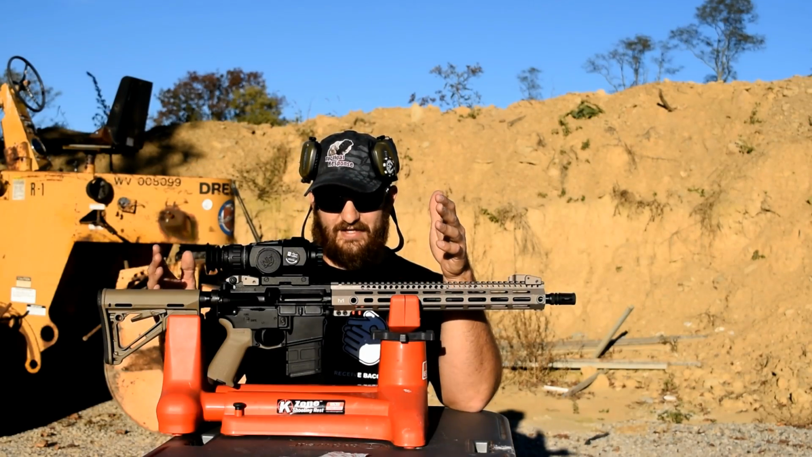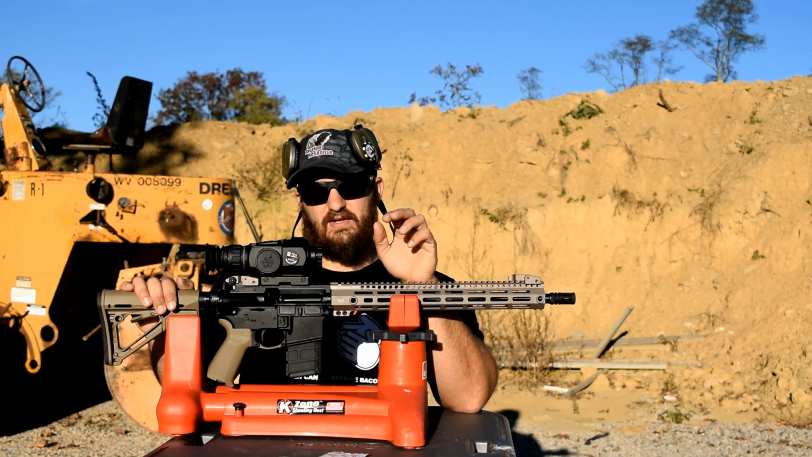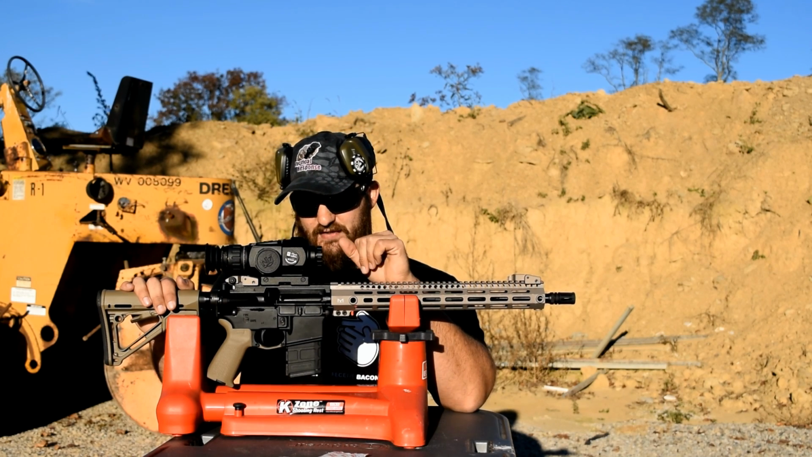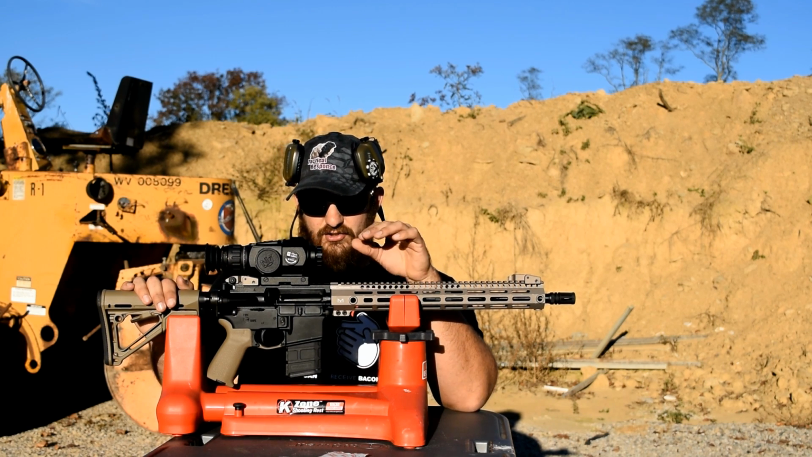Some of the other functions that I just absolutely love about this optic, and quite frankly all of ATN's optics do this, is the two-shot zero system. Just absolutely love this thing. It makes zeroing your gun super fast.